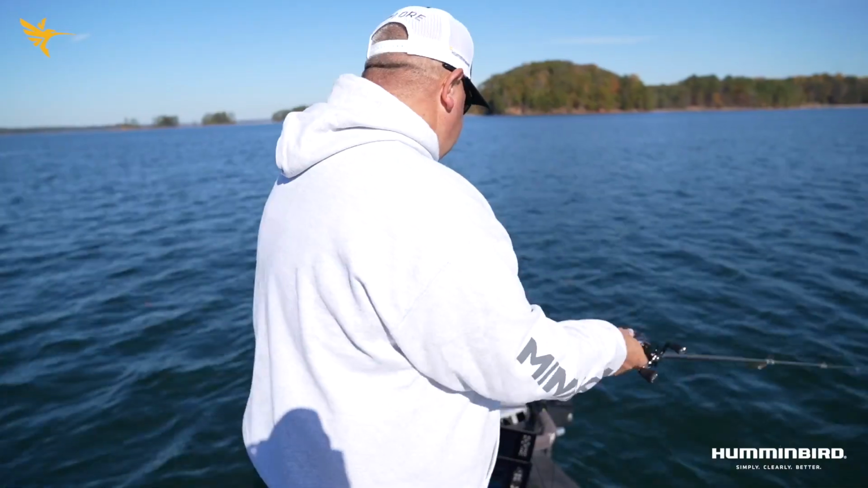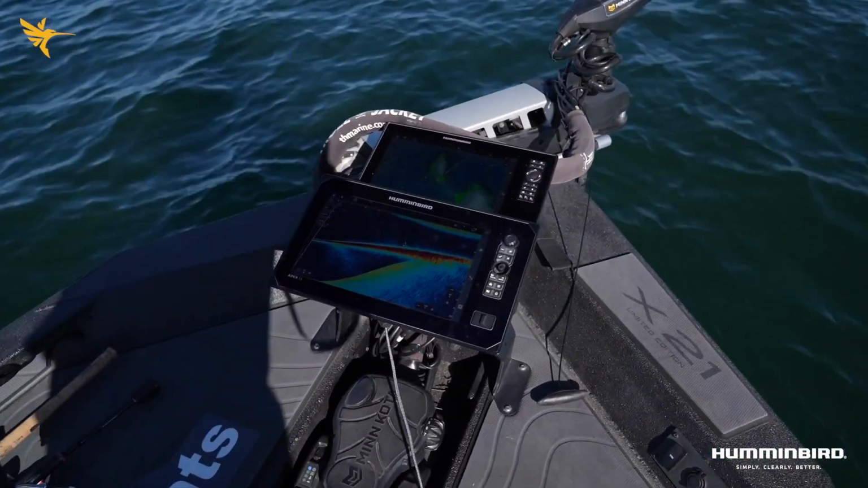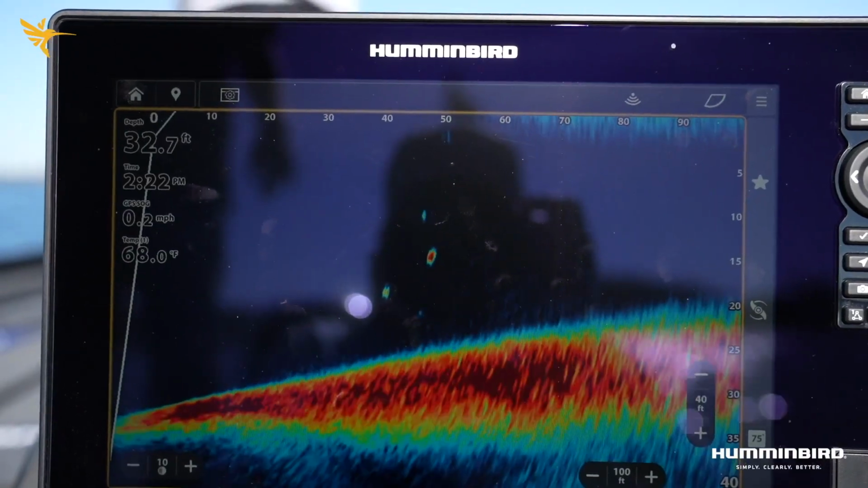I am traditionally known as a shallow water angler, and I've kind of been struggling with the whole forward facing sonar. This new Mega Live 2 is, in my opinion, unbelievable. And I hate that word game changer, but that's exactly what it is.